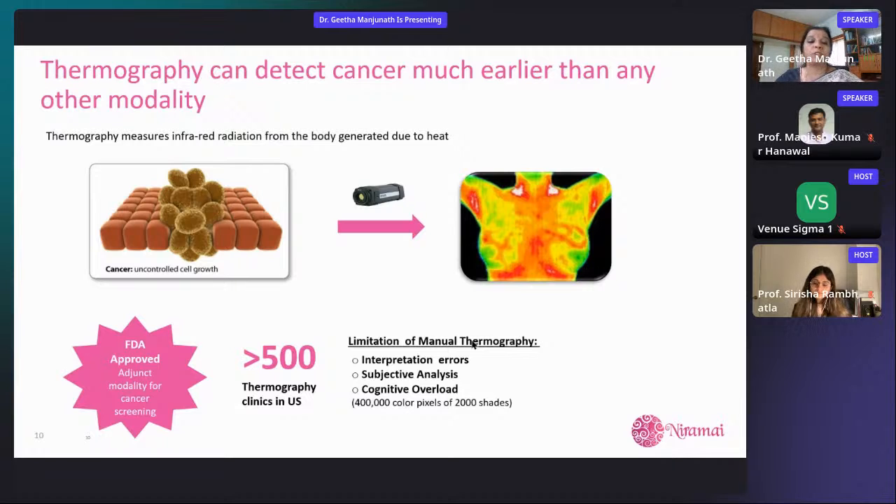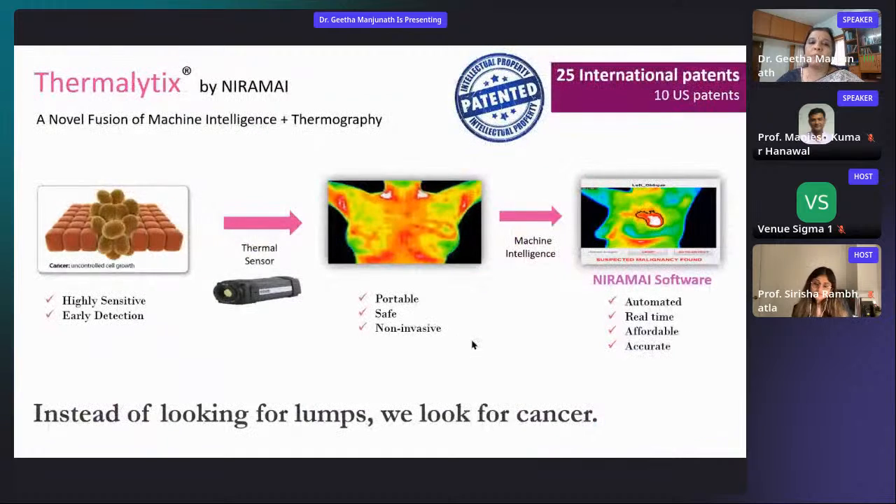There is a gap, there is an opportunity, because it is completely non-invasive. Nobody is poking into it. There's no compression, there's no radiation, but there is an accuracy issue. So we started off with this, and then we came up with this method called Thermalytics, thermal analytics. Using AI or analytics on this is the newer kind of invention, if you will, that we have done at NIRAMAI, which is one of the flagship products that we have started really making a difference on the ground.